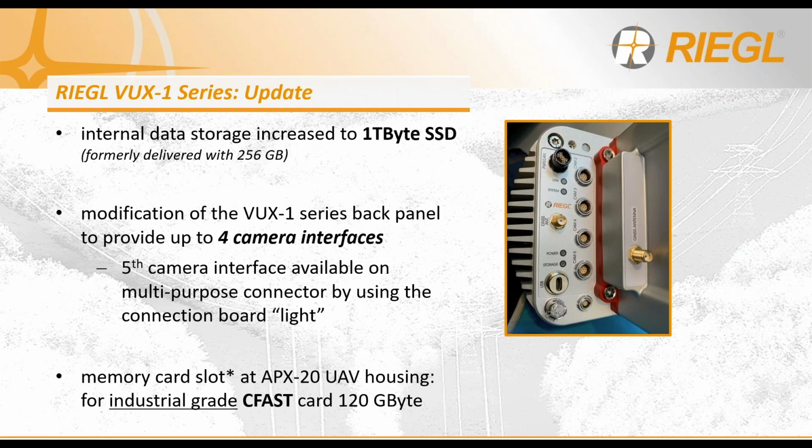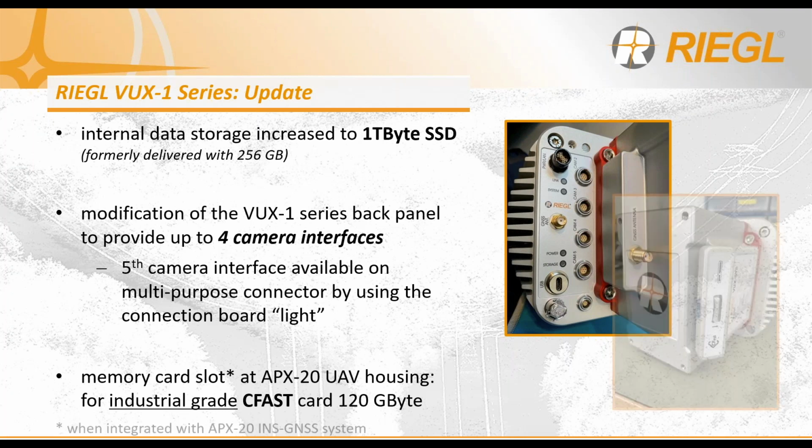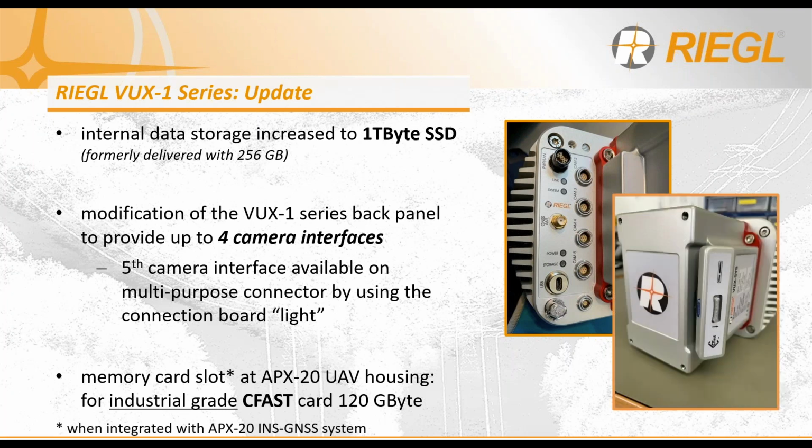In addition to that, we also offer an alternate data storage capability with the VUX-1 UAV or LR integrated with the Applanix APX20 IMU, and it is this housing structure that offers a compact flash card that enables the end user the ability to hot swap your data storage while you're out in the field.